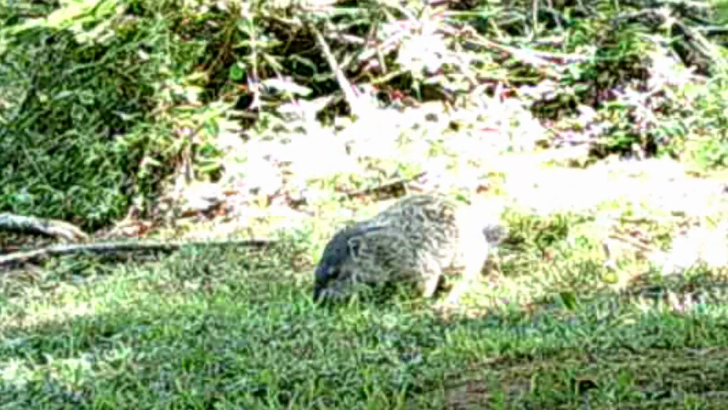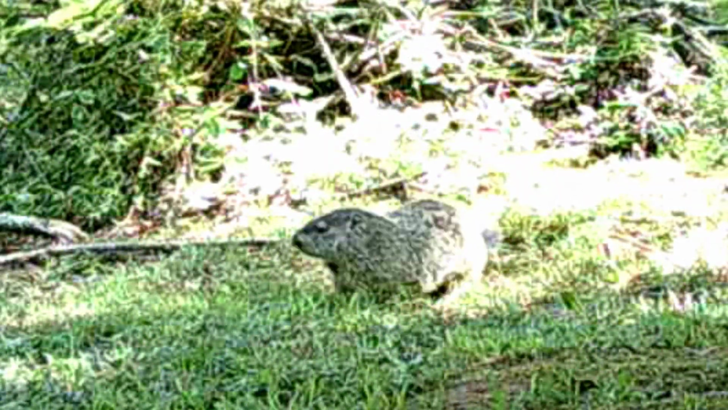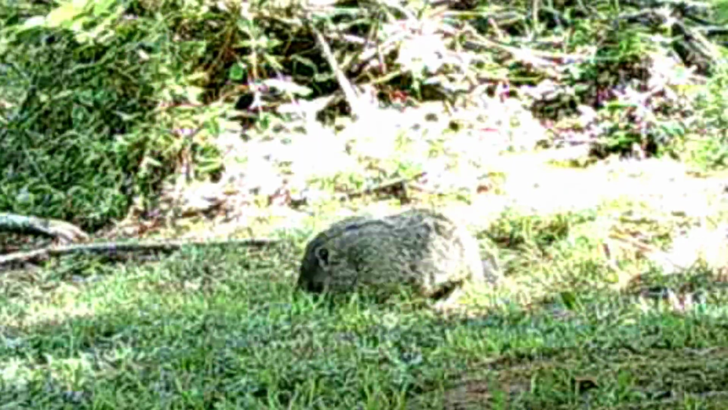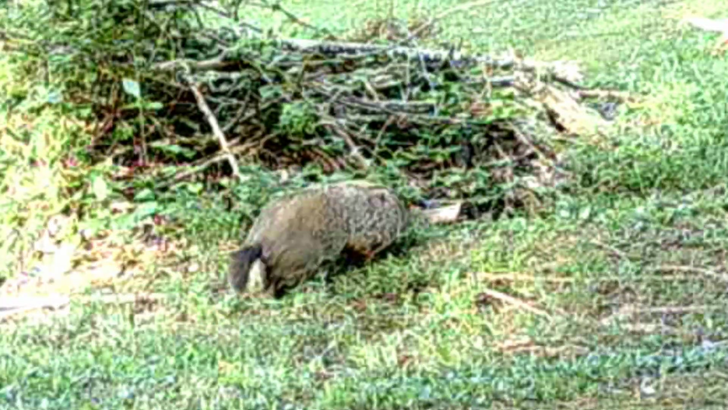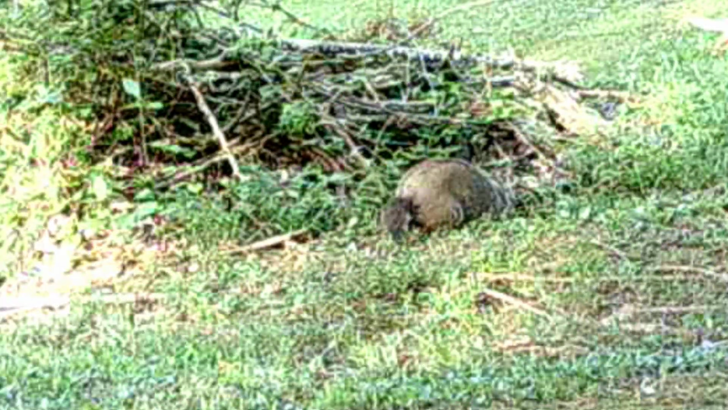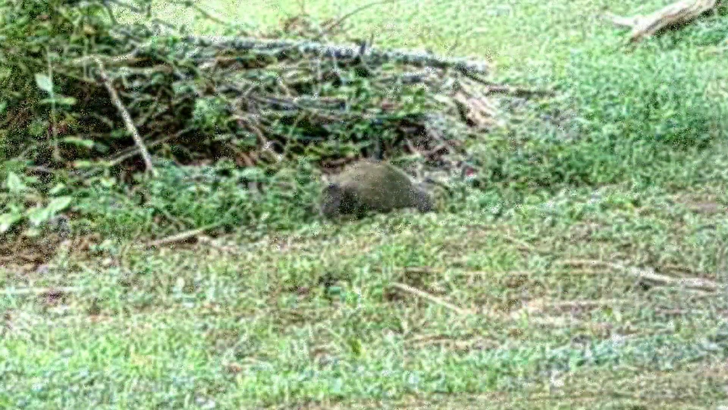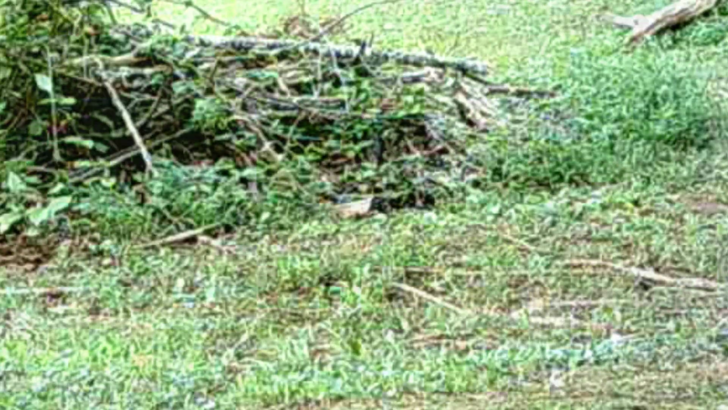And down in the cedars, there's his cousin Bruiser. He's browsing on the grasses, coming and going. But he's nervous too. He's gonna check things out, go on in the hole. That's all I got of it.